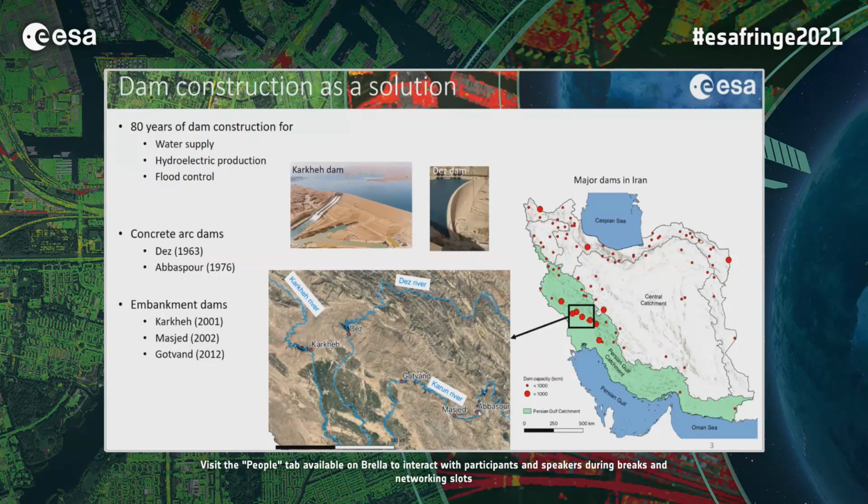constructed. Here we have Abbaspur Dam, then we have the Masjid Soleiman Dam, and then here we have the Gotvan Dam. So some of these dams, for example, Dez and Abbaspur, are concrete arch dams, and the others are embankment dams. And today I'm going to talk about the stability of these embankment dams, the Karkha, Gotvan, and Masjid Soleiman Dam.